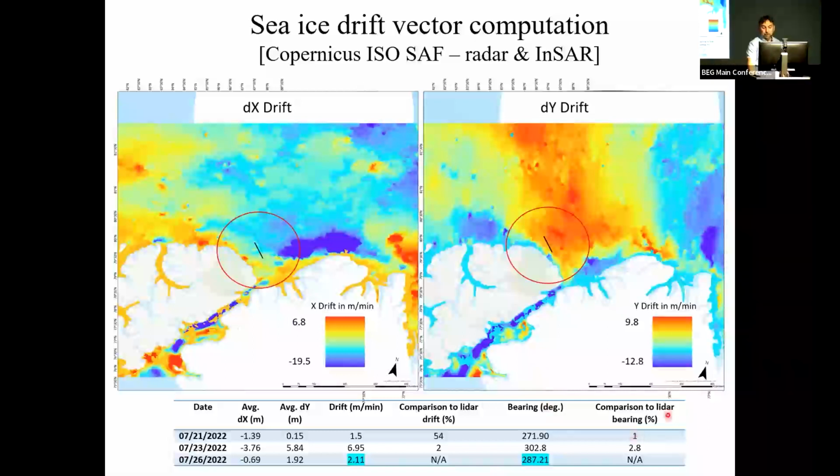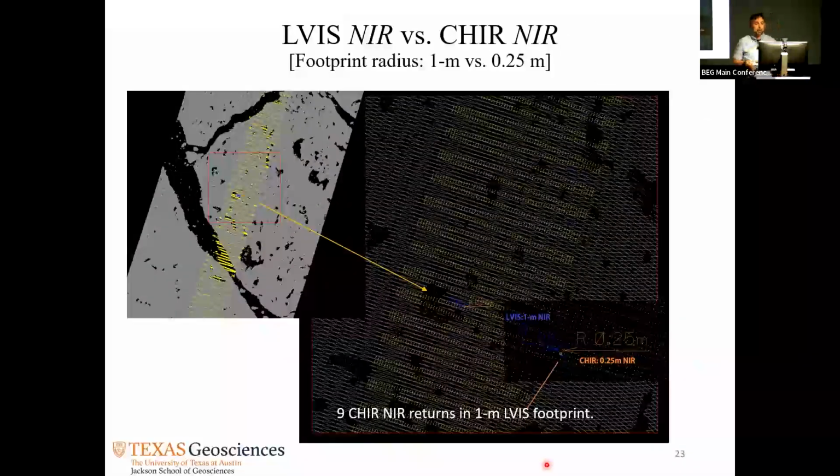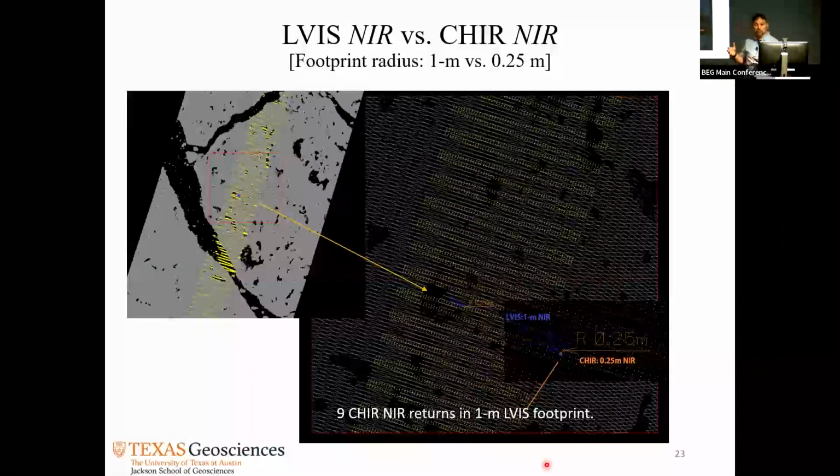You can see the bearing works perfectly. The difference was 1% to 2.8%, and the drift was very slow. That's why this is high, but still within the acceptable threshold. But this one, you can see, is like 2%. So now we will apply these drift metrics and the bearing in degrees to the 26th, and we will rotate the data.